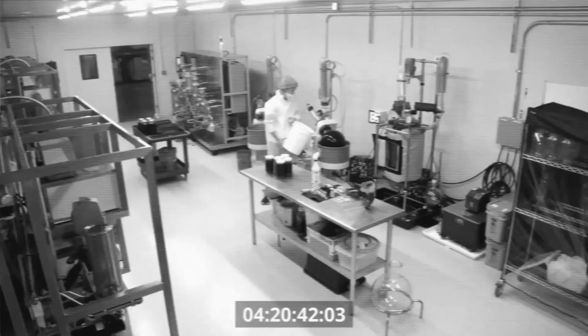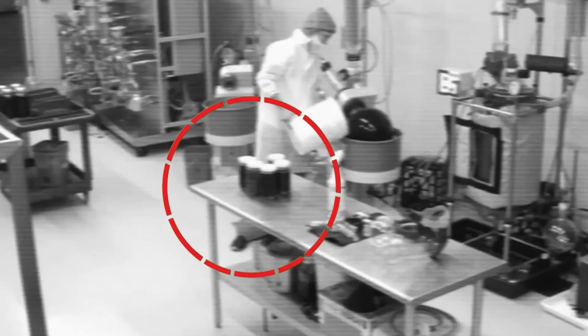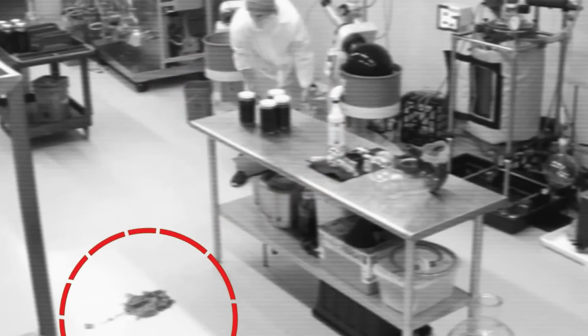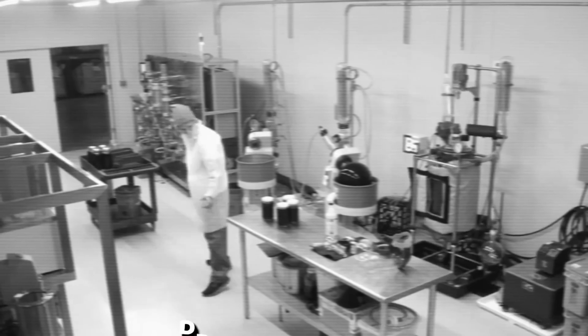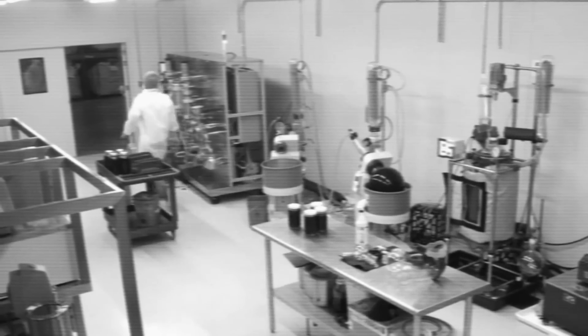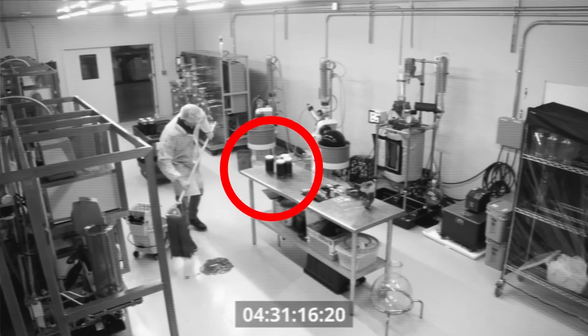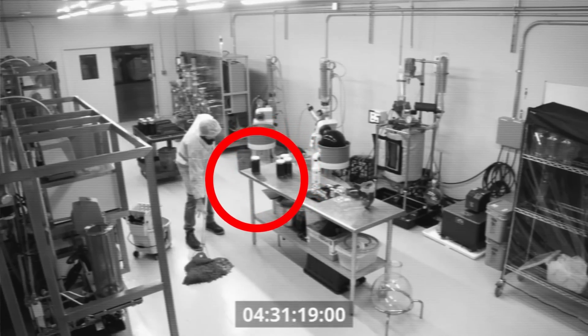Extract Lab Incident. On October 23rd at 4:20 p.m., a mysterious incident occurred in the Extract Lab distillation room. A jar of full-spectrum distillate fell off a table, prompting an employee to claim a ghost was responsible. The CEO, Dr. John Thompson, was skeptical and dismissed the employee. As another employee cleaned up the spill, a second jar inexplicably moved on its own.